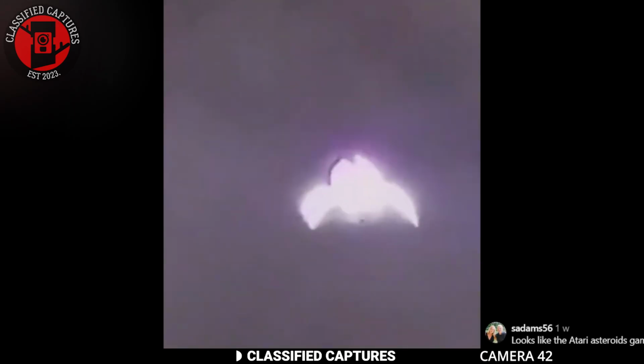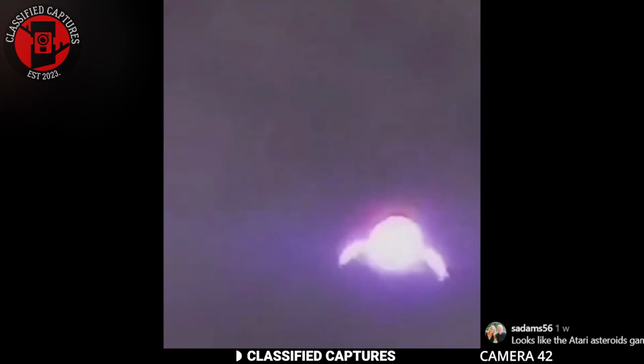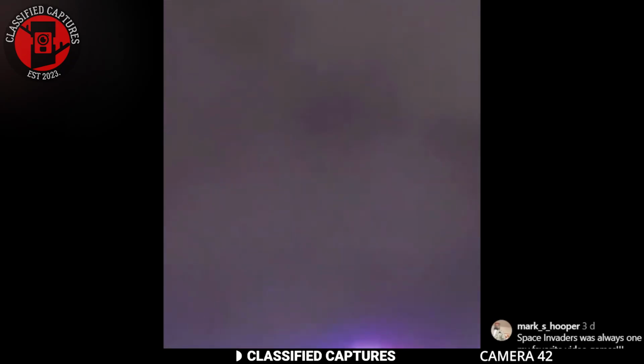Once the admin of the page made this known to us, various comments and theories started to fly around. Some thought the possibility of it being real was slim, but not impossible. Others also thought it had to have been digitally created. As the debate raged on, someone pointed out that the object or supposed alien ship looked eerily similar to Atari's Asteroids game. Another mentioned Space Invaders.